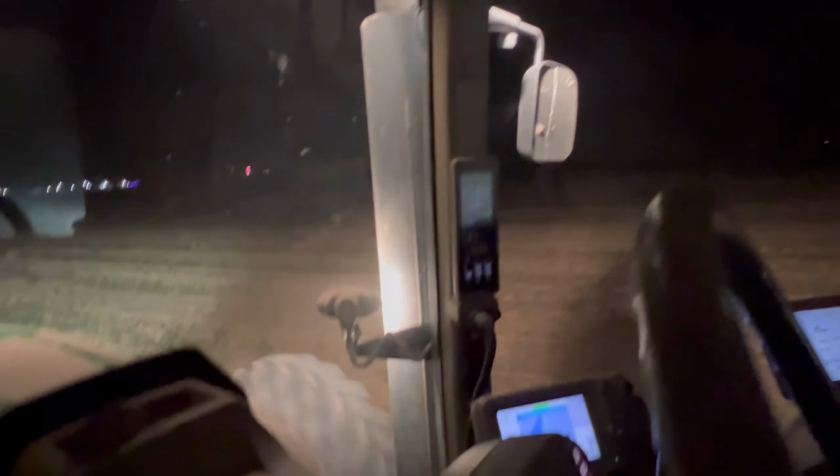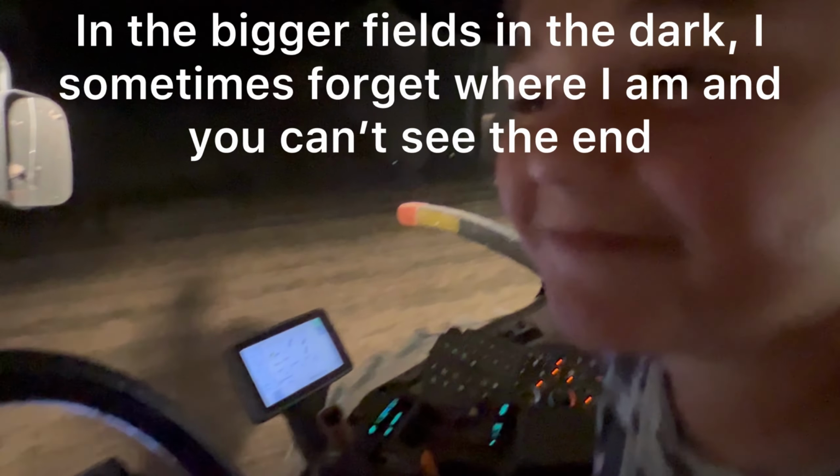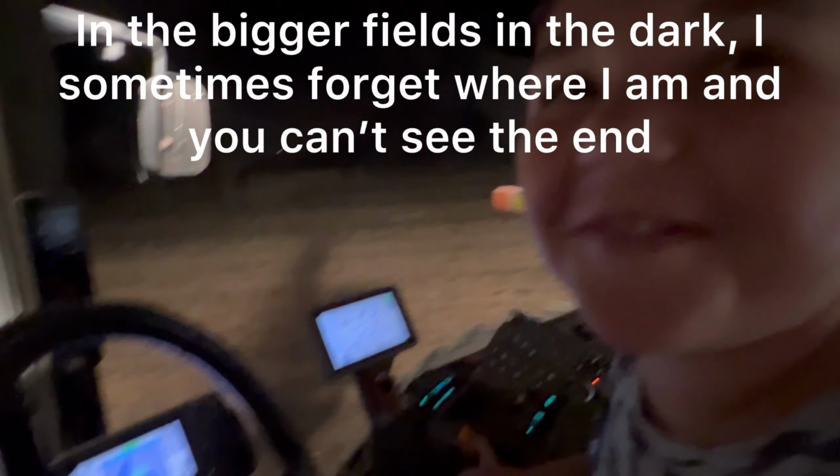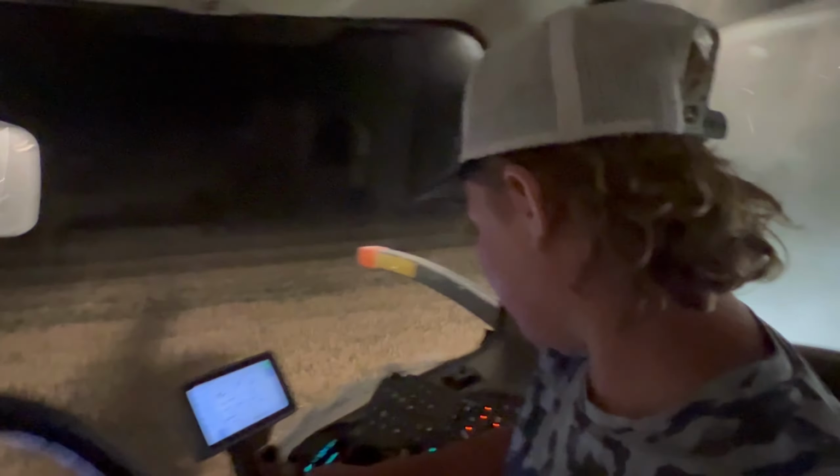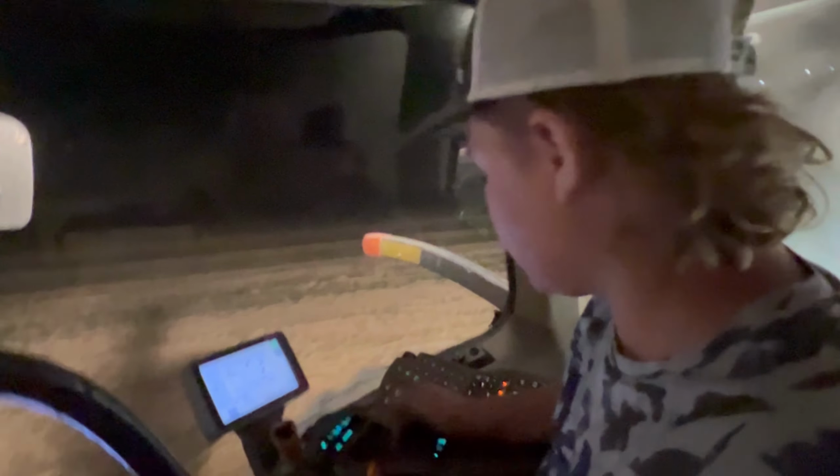See, look. That's the end right there. You can see it. Have we already gone up and down it? No. Look, you see the tree? That's the tree. And that means we're in. Great. I wish we had a baler. I know. This tractor never gets the PTO used.